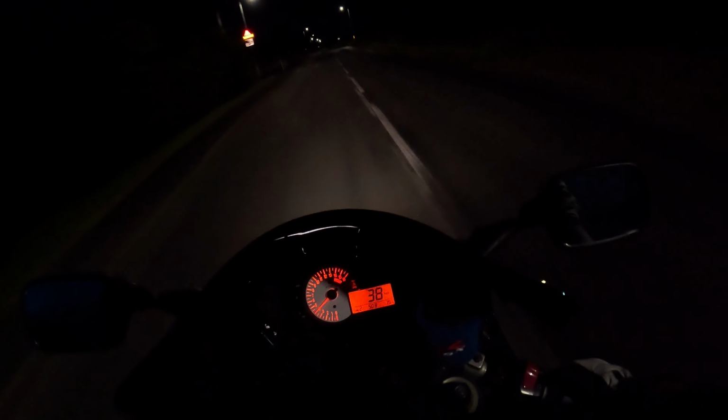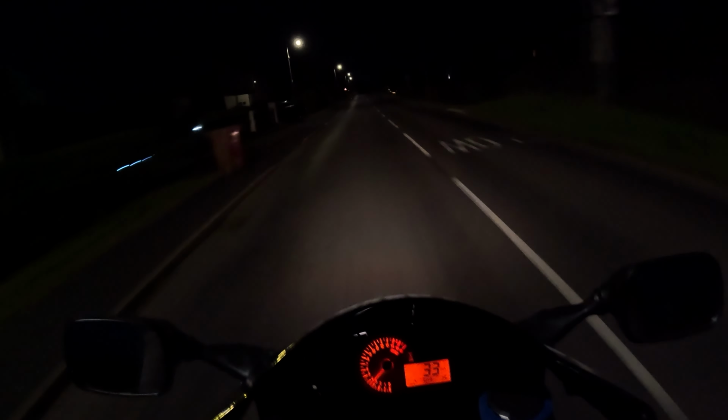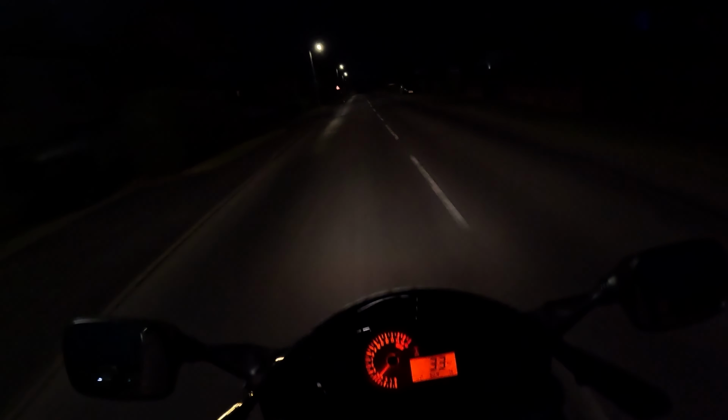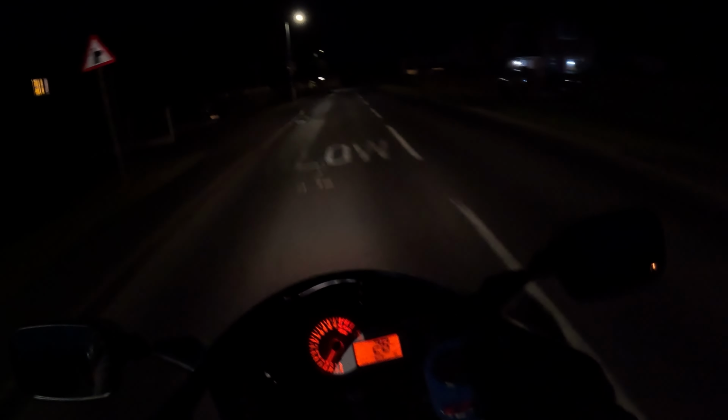I've not had the front wheel slip or anything. So yeah, been practicing a few emergency stops just to, you know, keep fresh. But yeah, really impressed with the brakes. They're just off a standard GSXR750, but OEM's better than aftermarket ones anyway.